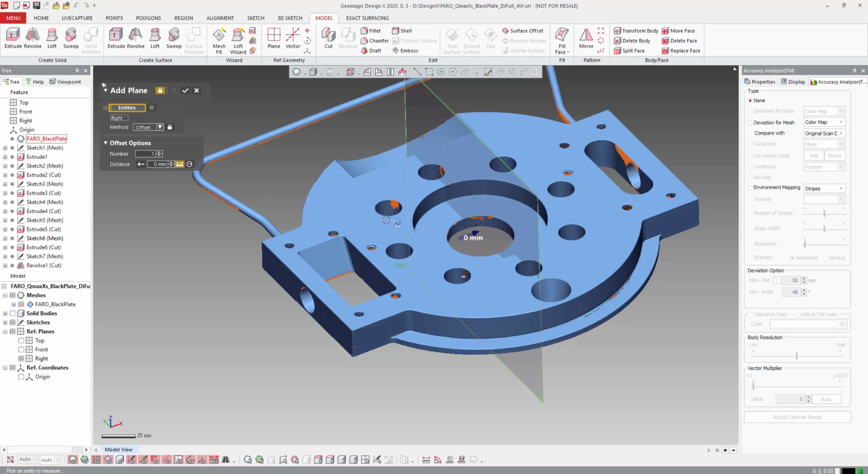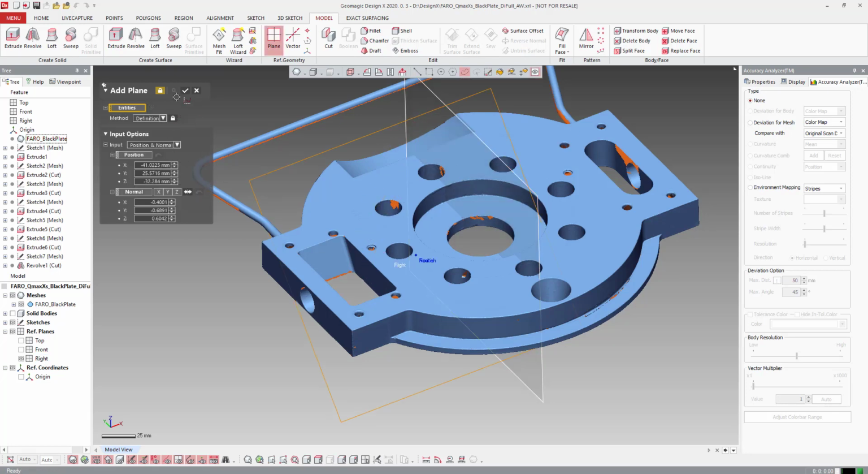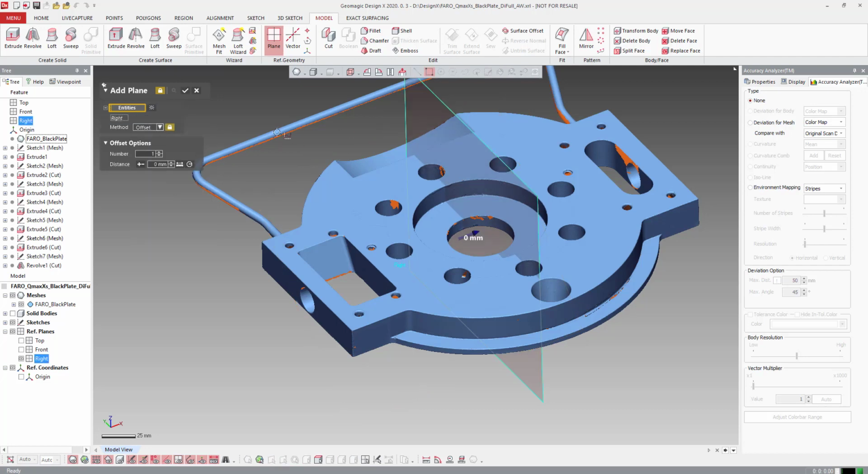I'm going to grab my plane here. Make sure I grab the plane, not click on the mesh. Offset this. We're going to hit measure. Make sure I grab the plane. Okay, come right over here. It's right at 95.04. So we're just going to come in and say this is 95. And make sure the arrow is going the right way.